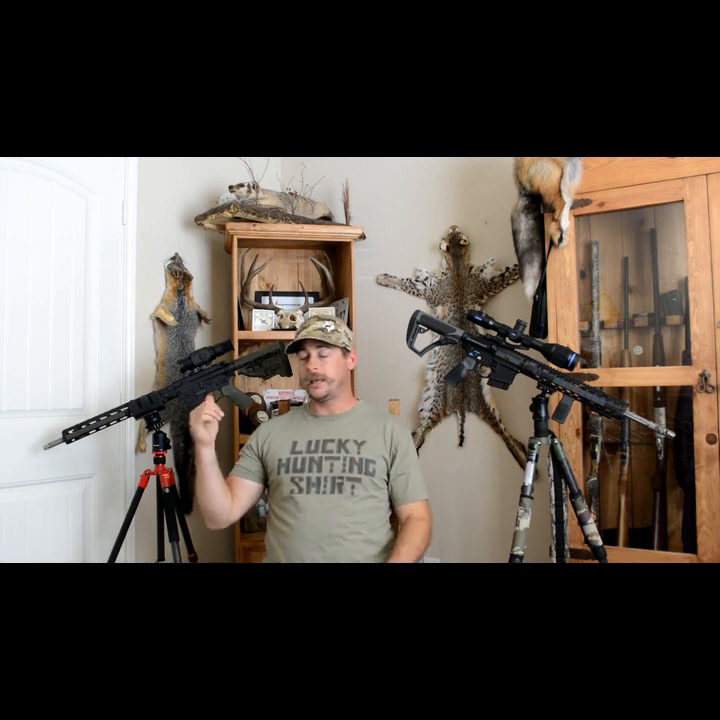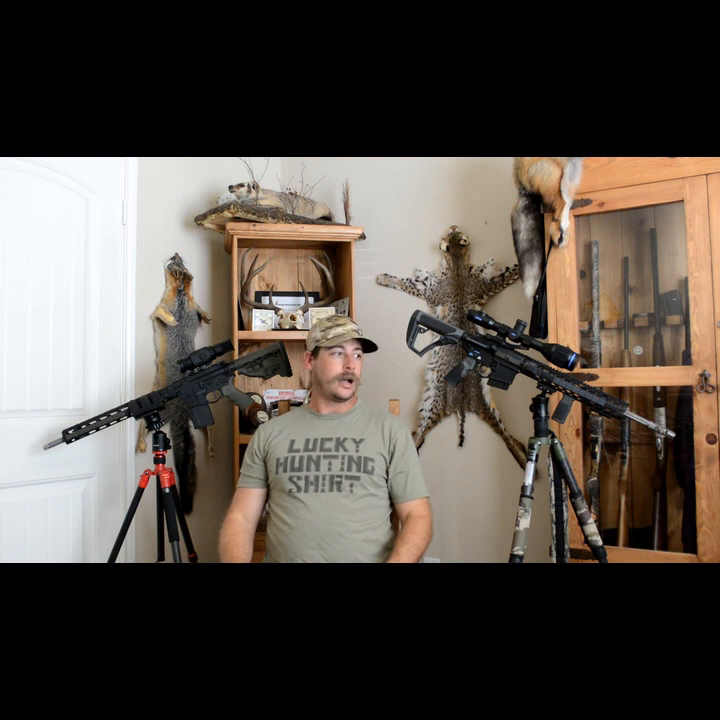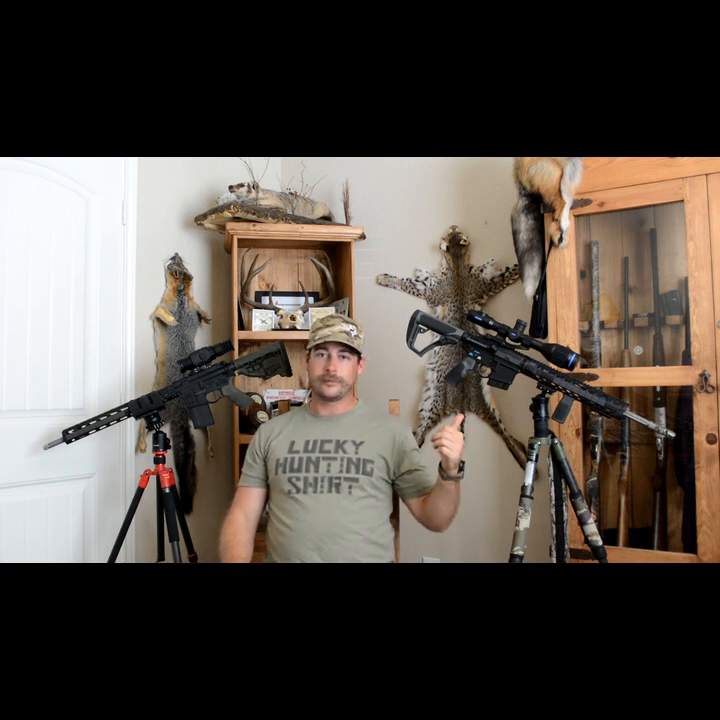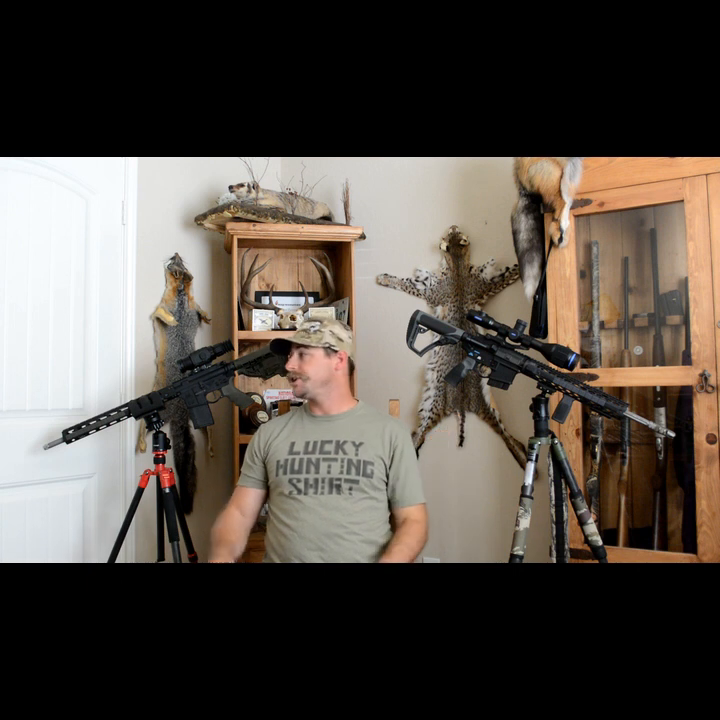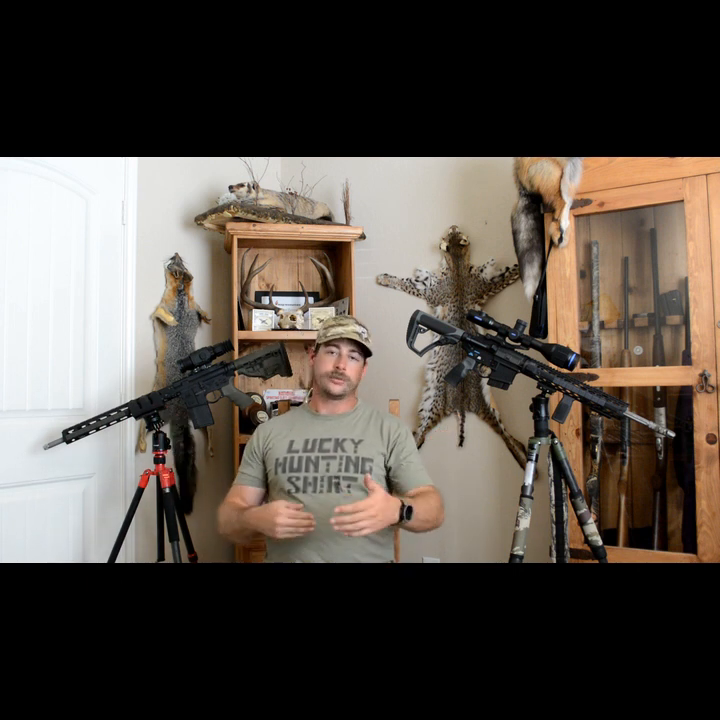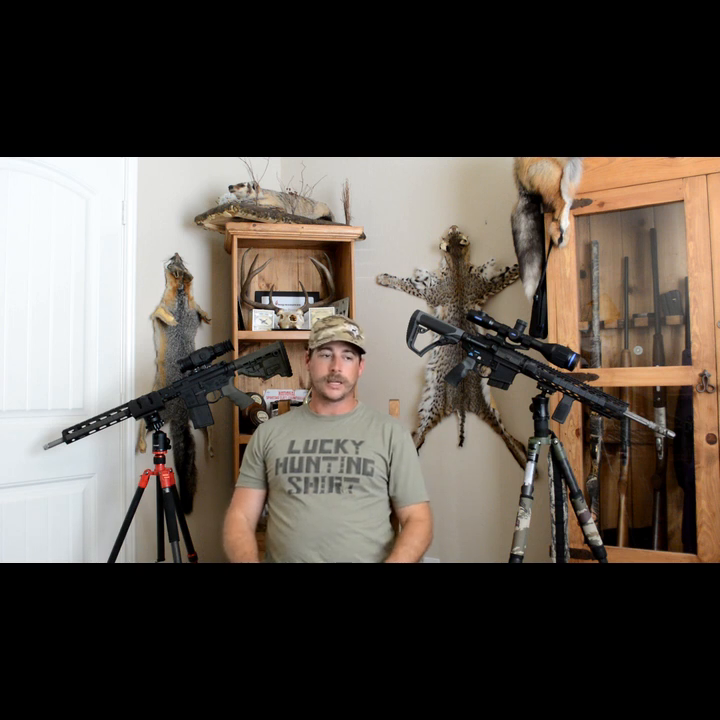But the image of this thing is great. I would say the ID range is going to be just a hair further, maybe 100 yards further or so on the Thermion, but that's also due to the 2.5 native magnification, and over here on the Hogster you've got a 2.0. So that's really going to help you see the difference there.